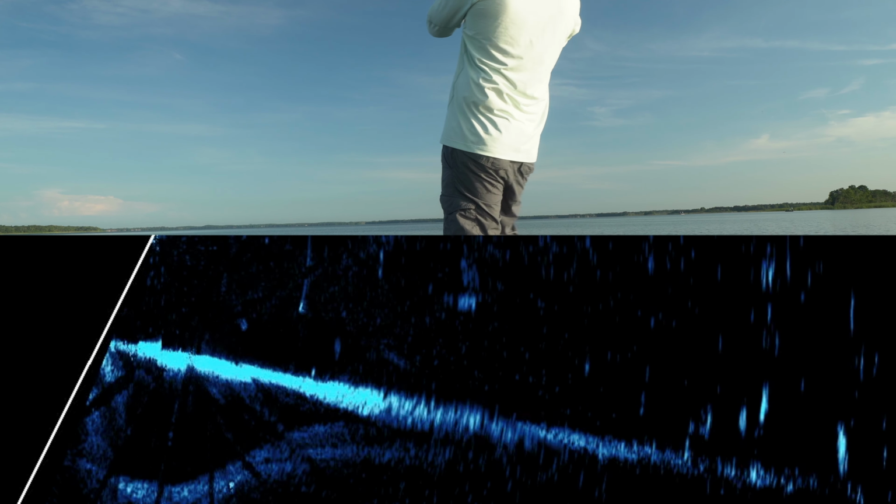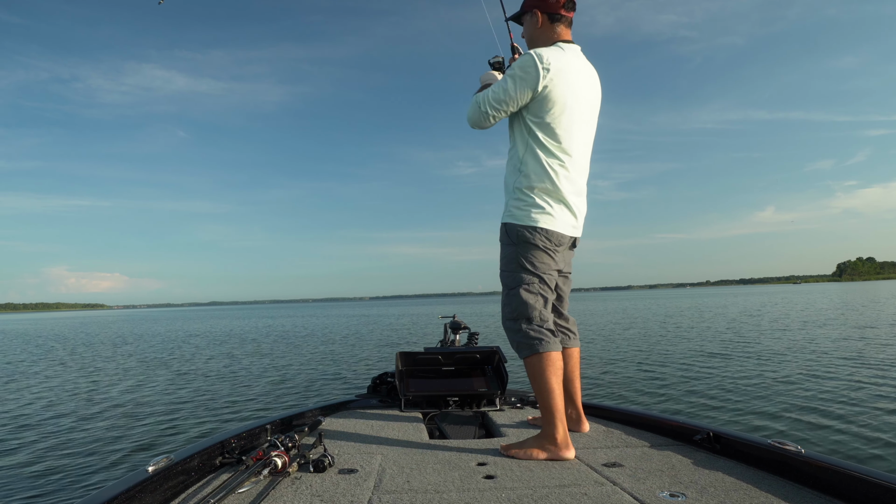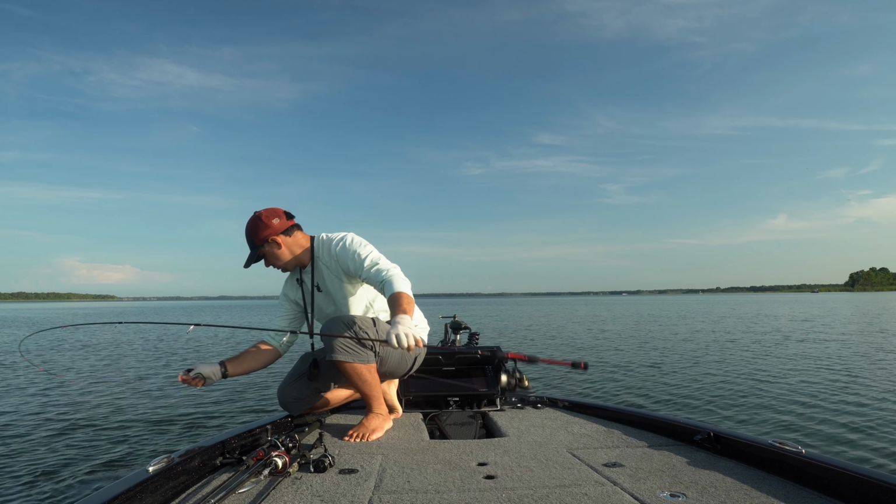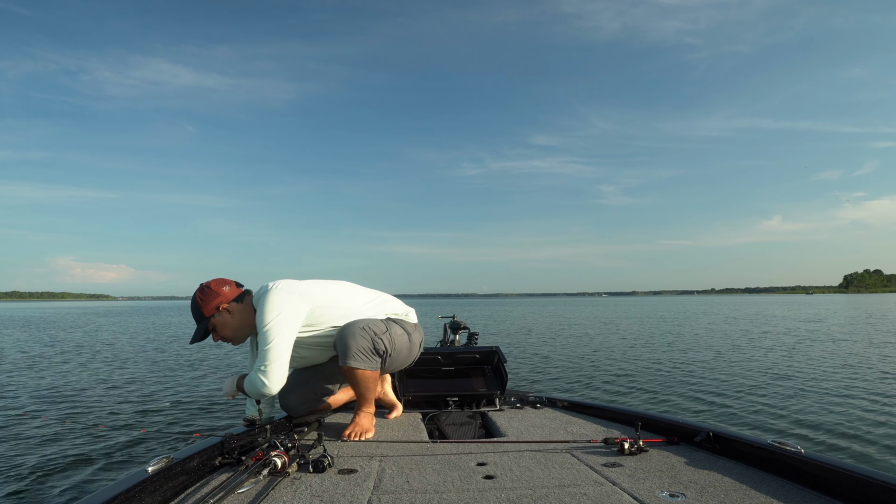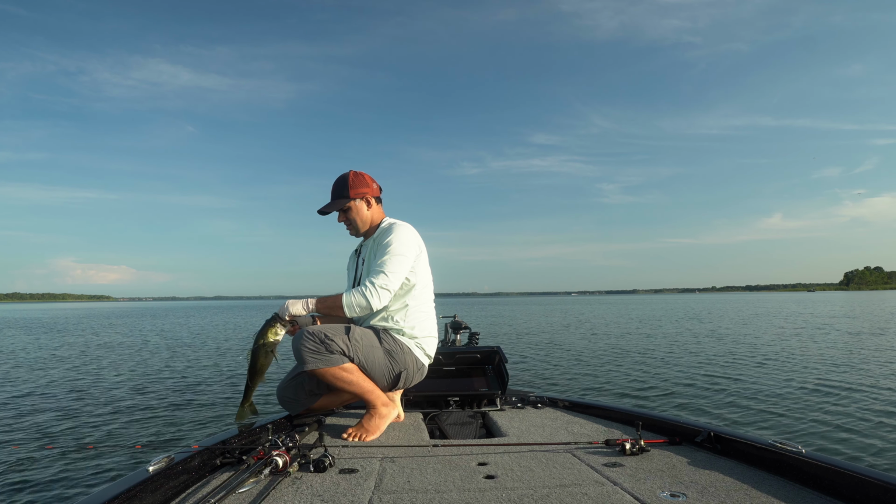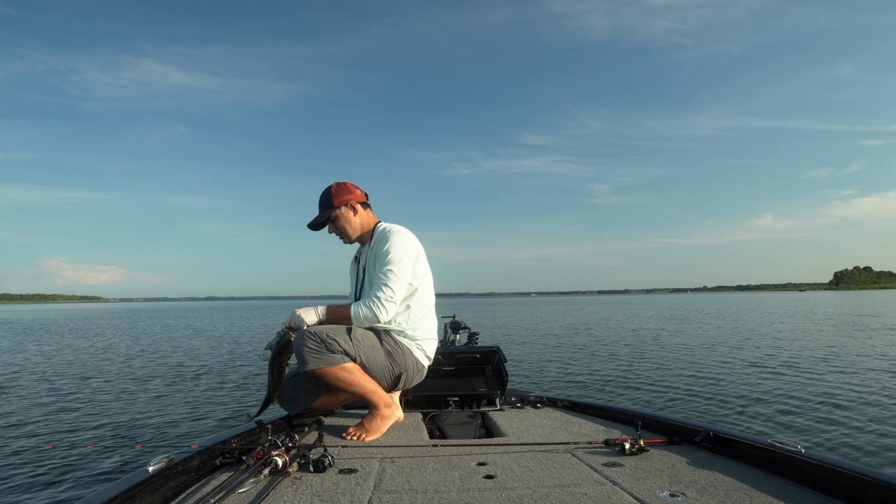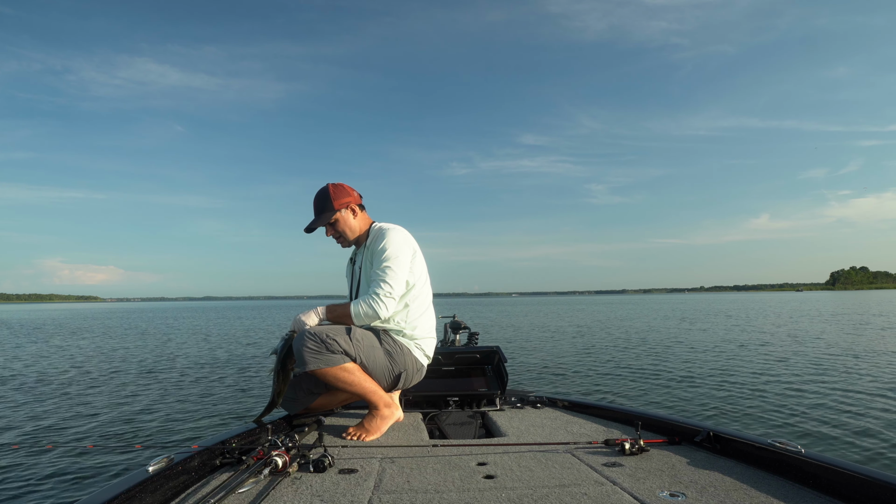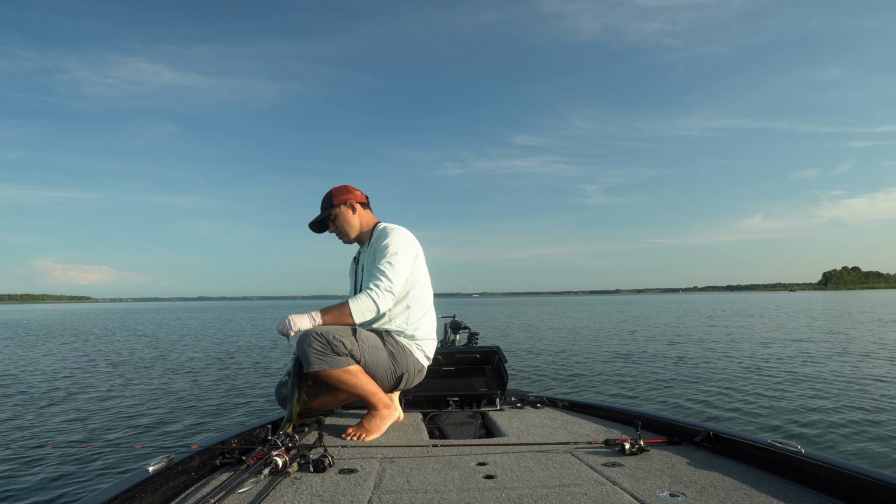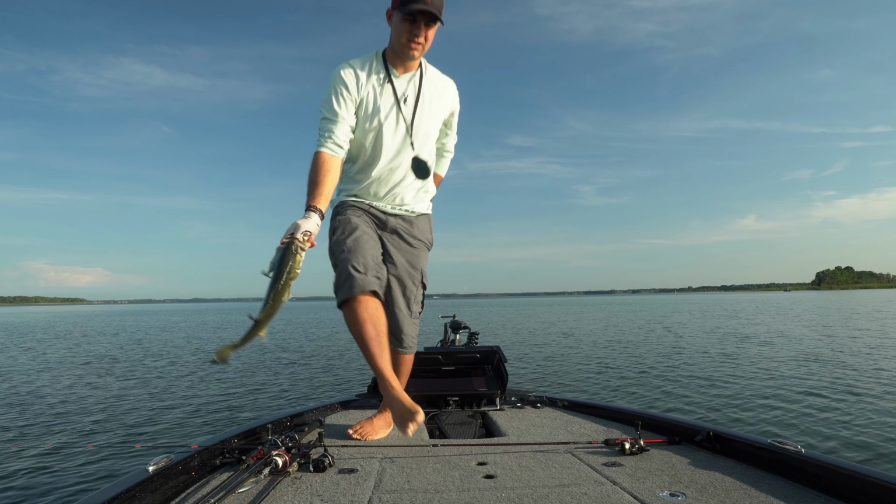Yep. It's a much softer bite, that one. Right, and come on, buddy. With that, we have a 5 bag of fish, so all between 2 and 3.5. There was that one squeaker in there that's probably a pound. That'd be a pound and a half maybe.